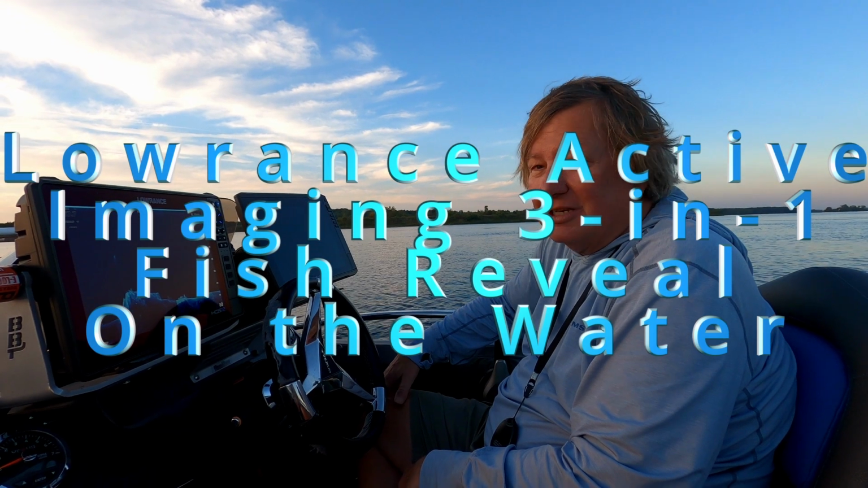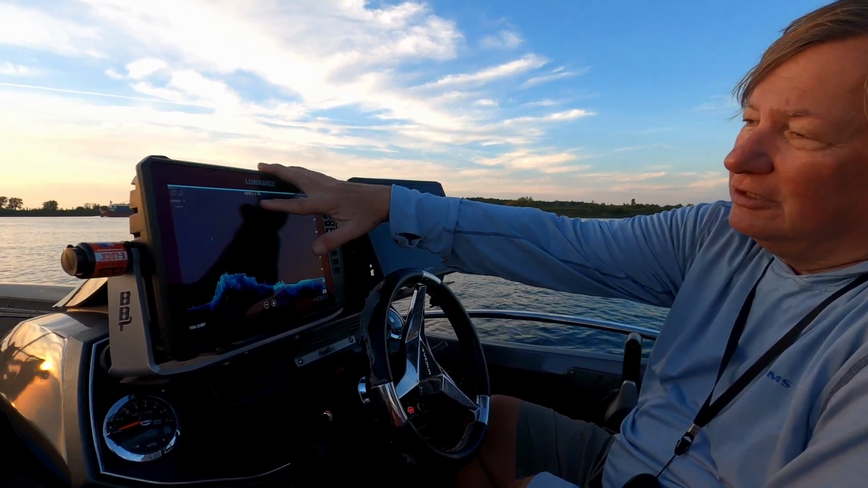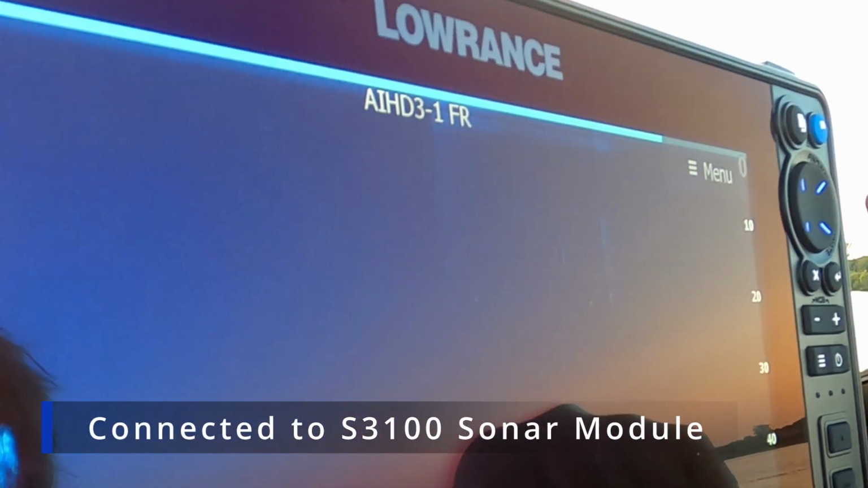Yeah, we're out here on the St. Lawrence. We're doing a little testing with the Fish Reveal transducer. And the way you can tell we got Fish Reveal, the top of this screen says AIHD3-1FR. Okay, that's Fish Reveal.